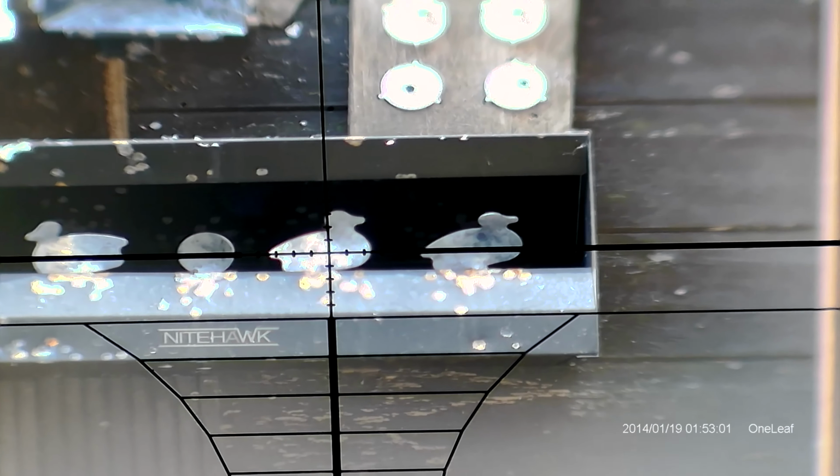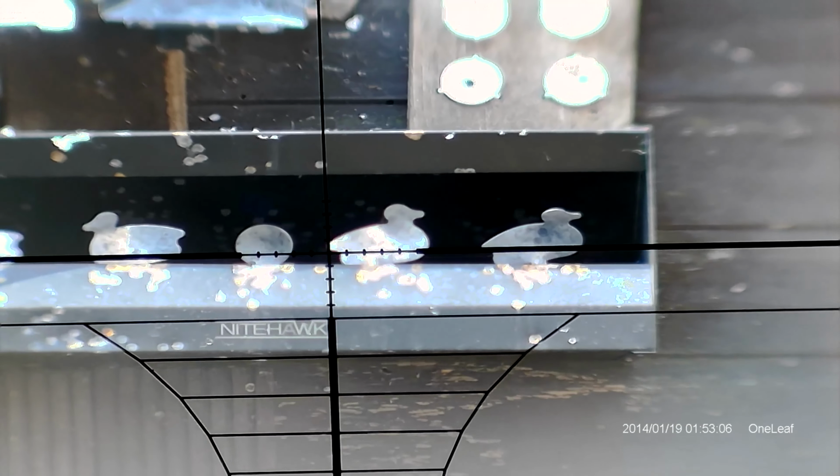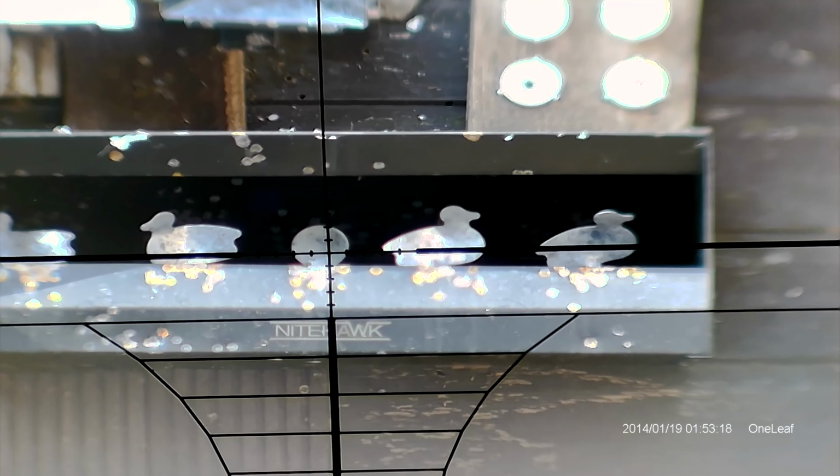Okay, we have a 12-shot magazine in. I'm going to reel 12 shots off, firstly at our ducks and then work our way around. Shot 1's a good one. Shot 2's a good one. Shot 3's a good one. Shot 4's a good one. The small reset in the middle, that's a good one. Now we'll go to our spinners.